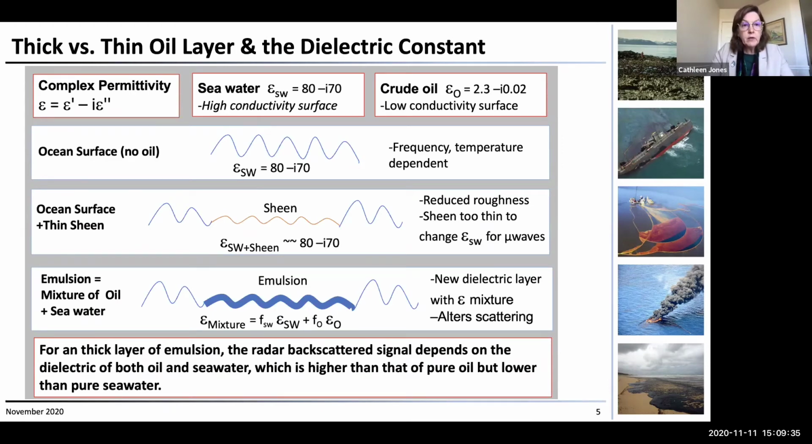Whenever you start making an emulsion, which is a mixture of oil and seawater, generally that's a thicker layer. If you have a thick enough layer, then you begin to be sensitive to the dielectric properties. And the dielectric properties of this mixture are a mixture of the dielectric of the seawater and the dielectric of oil. So there's a broad range of dielectric constants that you can get in an emulsion, depending upon the fraction of the mixture that is oil and the fraction that's water.